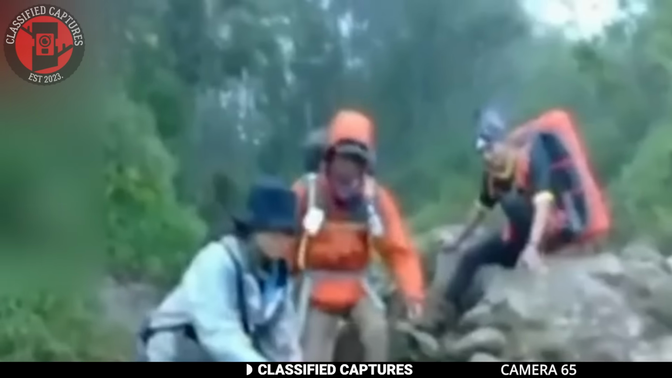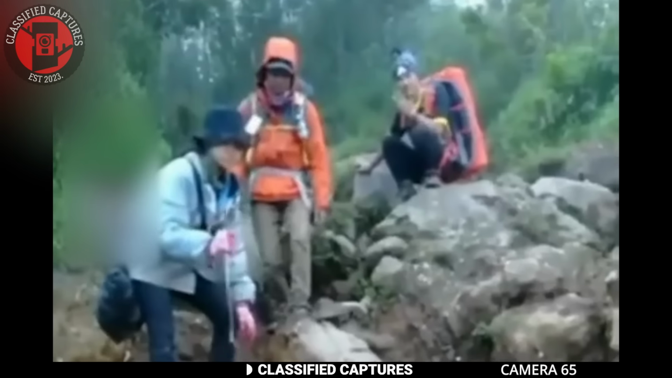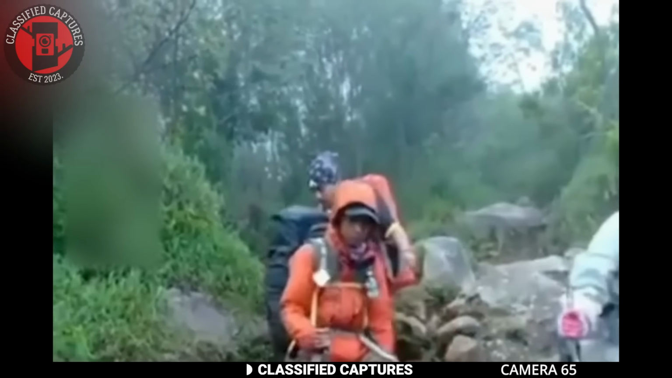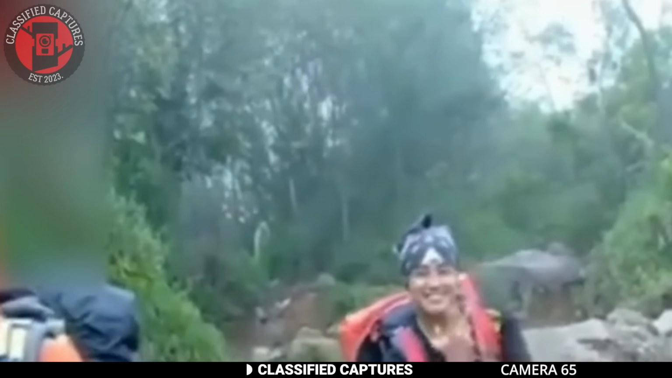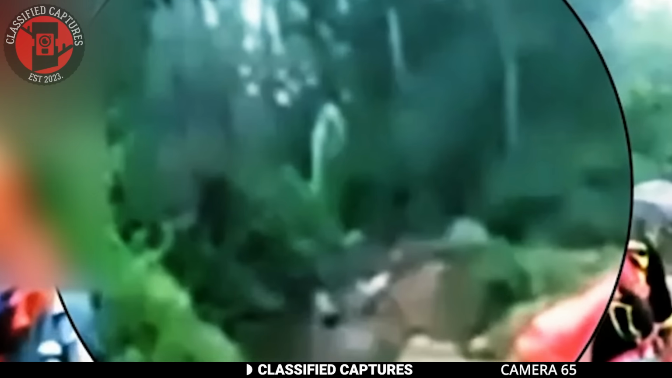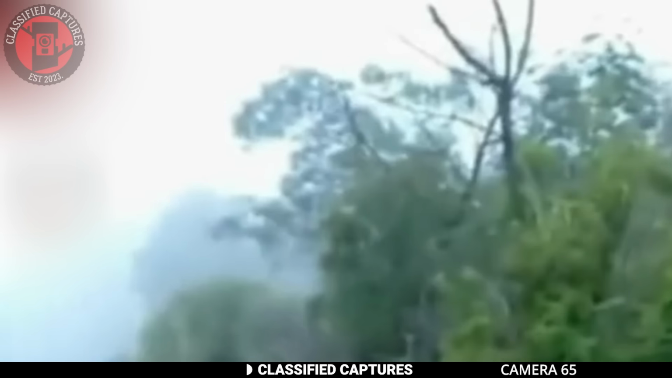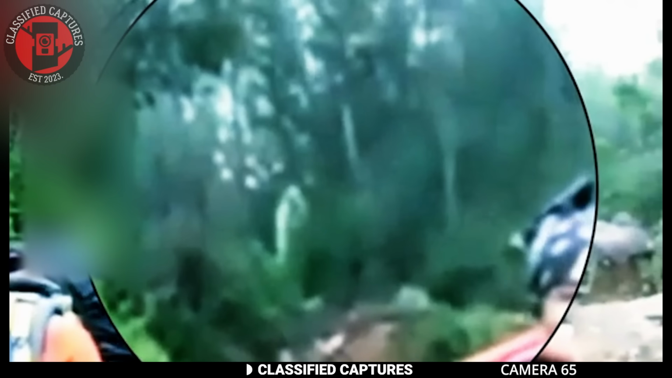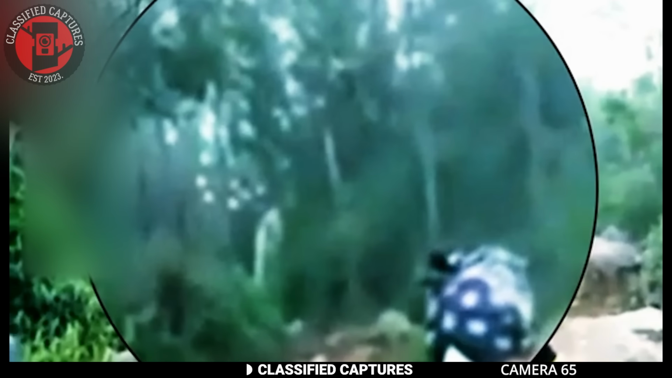In this footage, a group of friends went hiking in the mountains, capturing their entire adventure on camera. As they were filming each other, climbing down, everyone looked thrilled, smiling for the camera, completely unaware of an extra presence among them. Just behind the group near a tree, a mysterious figure can be seen watching them. At the time, none of them noticed it, not even the person behind the camera, too focused on the stunning scenery. But when they reviewed the footage later, they were stunned by what they'd captured. What could that figure have been?